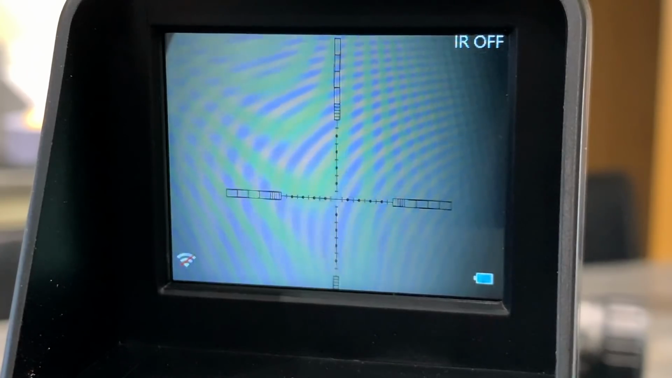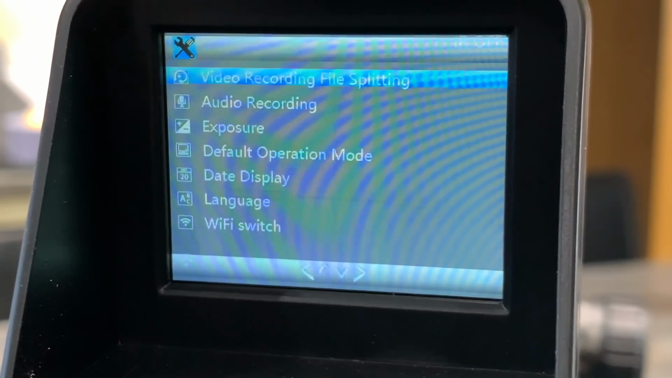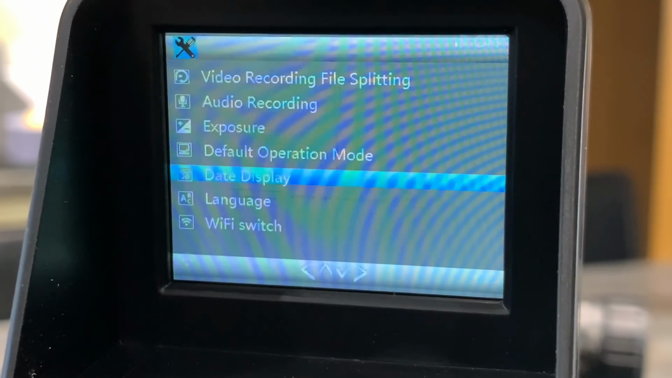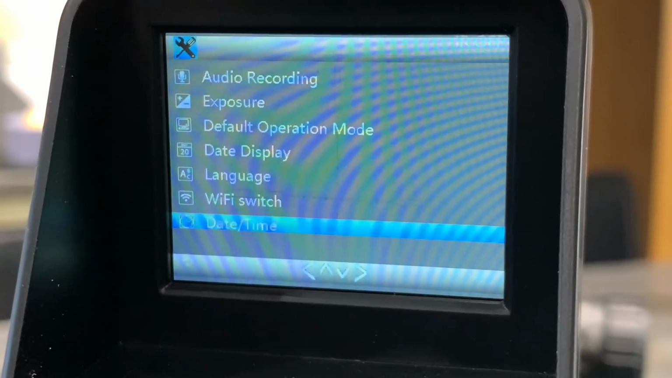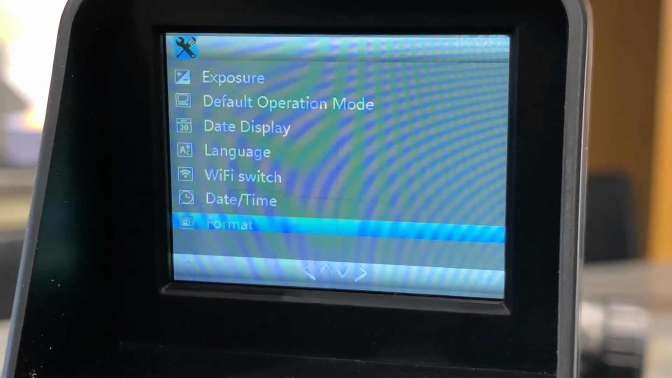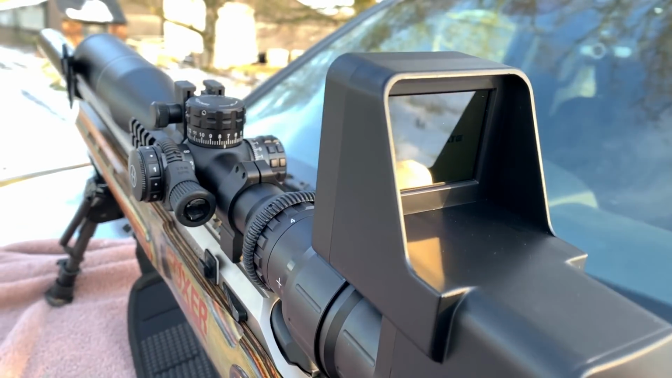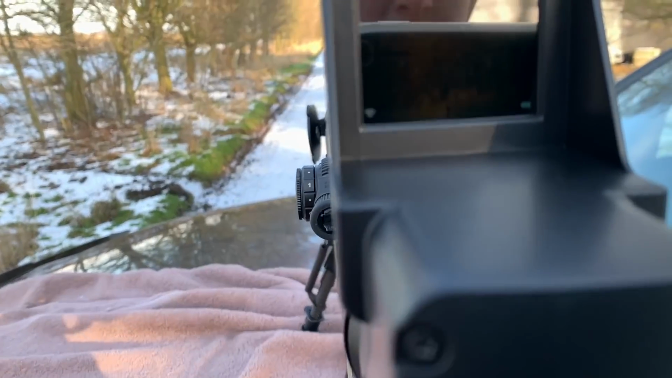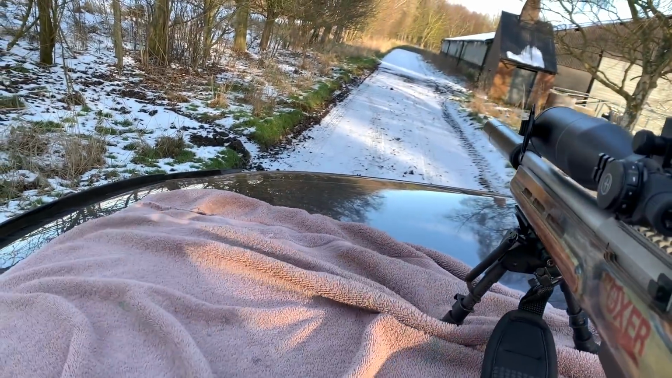A quick press of the right hand menu key will bring up a relatively straightforward and intuitive menu. Please make sure you remember to format your SD card. You can do that on screen and in the unit before you start recording any footage. Right, let's have a look and see what this thing's like in the day before we actually get out and use it at night time.